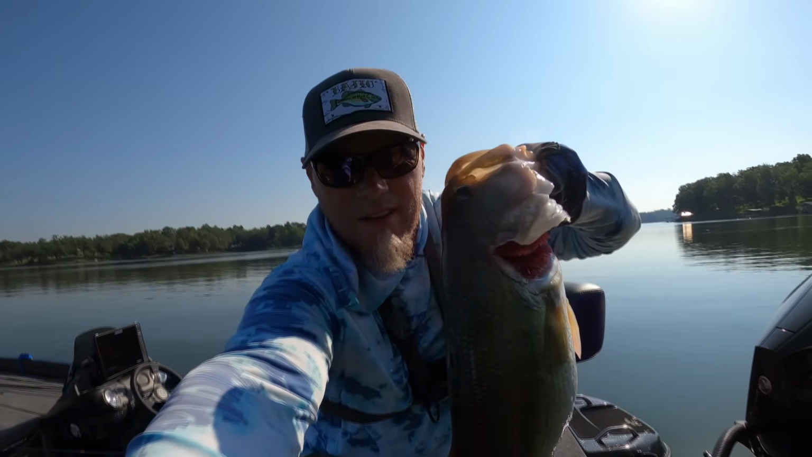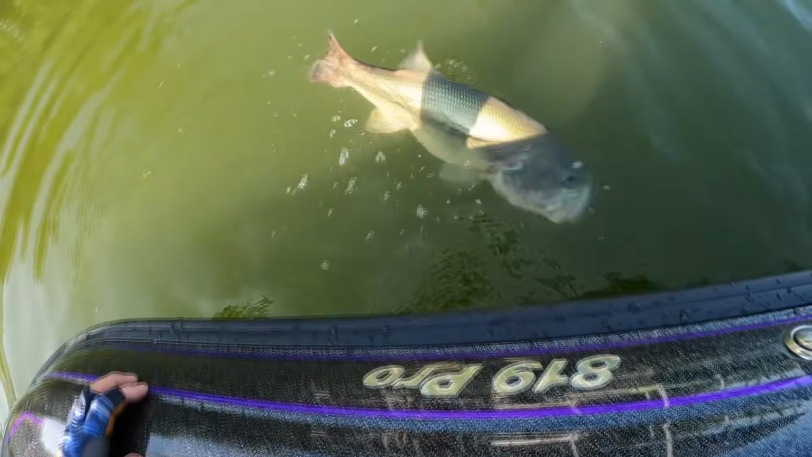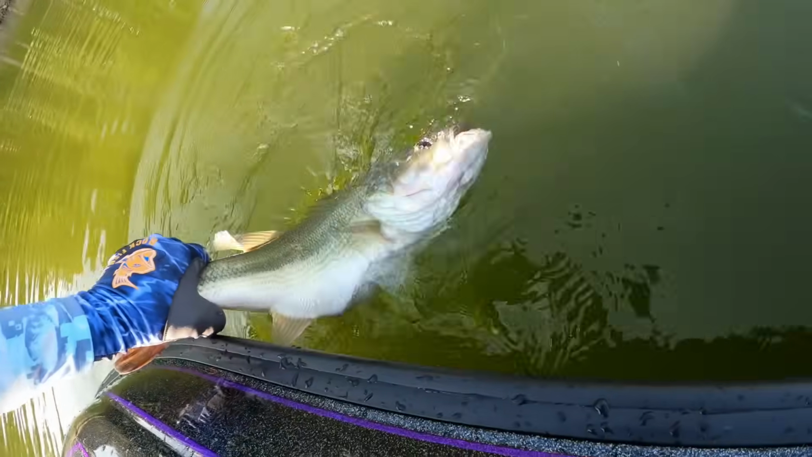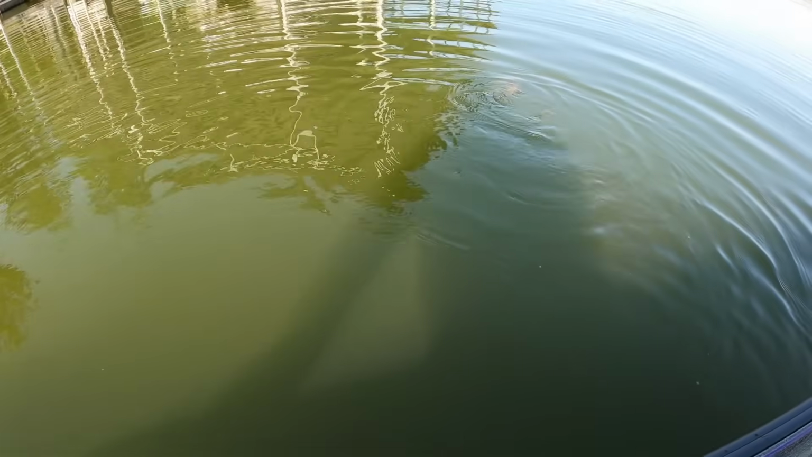Look at that. That old Big Bite Baits Nico worm, Drew Gill's worm. Solid fish. Let's let her go. Get on out of here. All right. Come on, baby. Yeah, should be all right. That was fun.